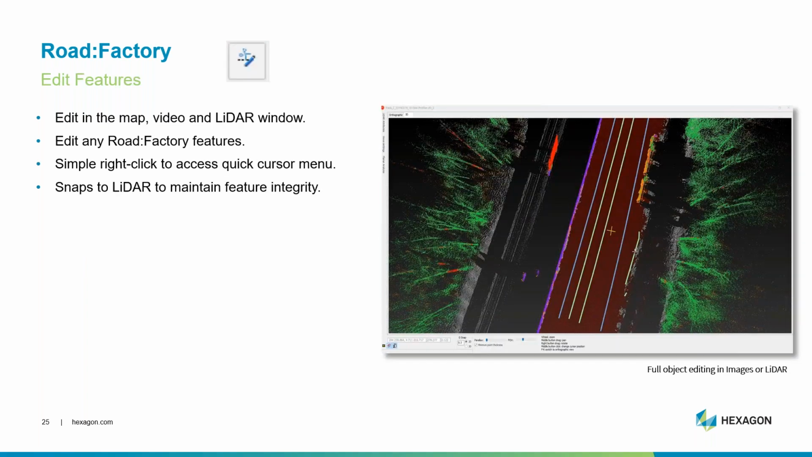So all of these features generated in Road Factory are editable by using the new feature editing tools that are accessible in the map, the video, and the LiDAR editing windows in Pegasus Manager. So let's take a quick look at how this tool set helps finalize automatically generated line work.